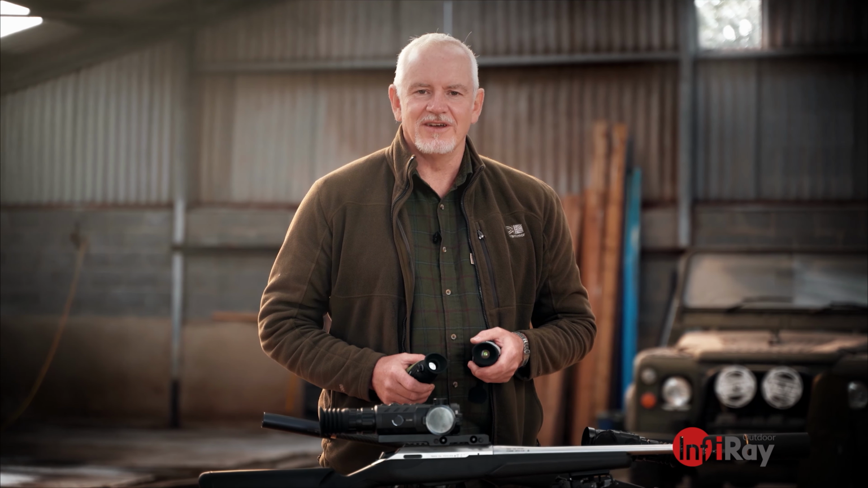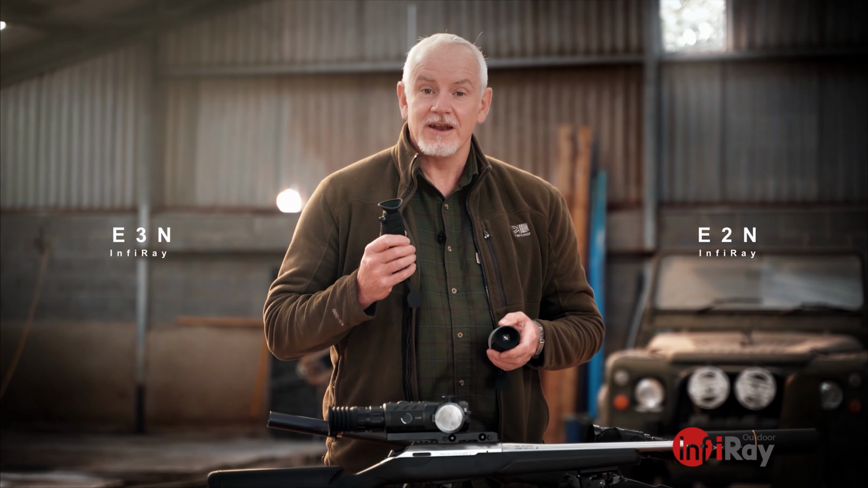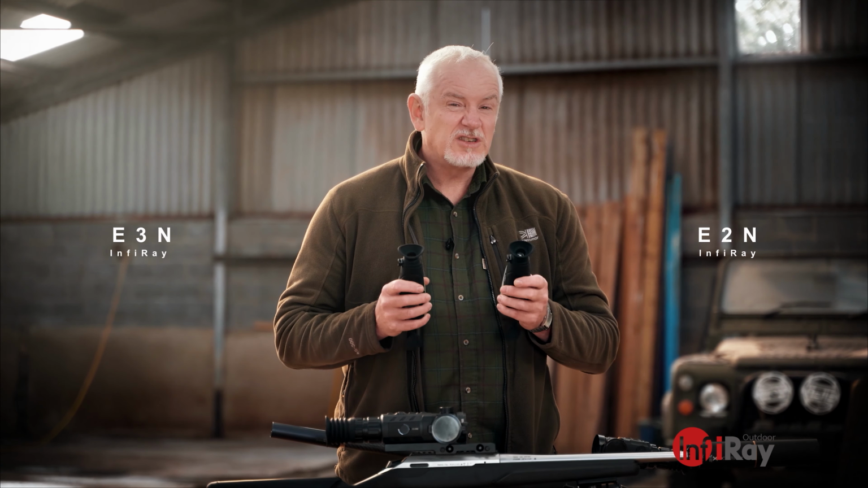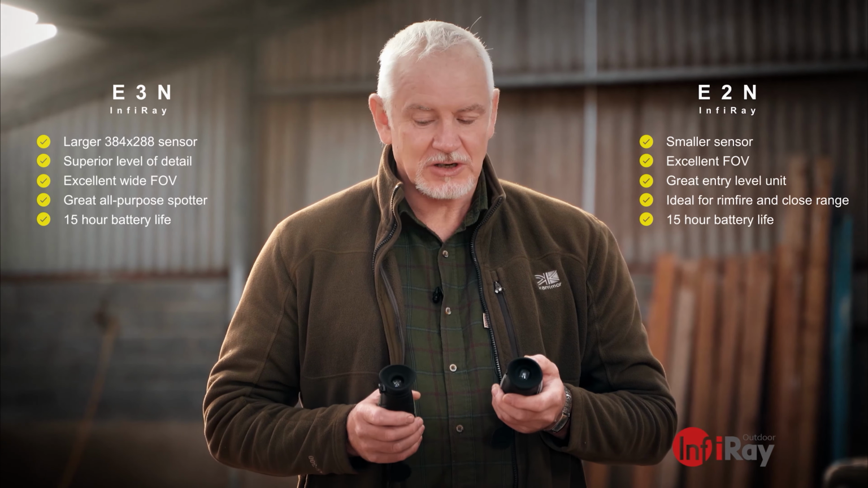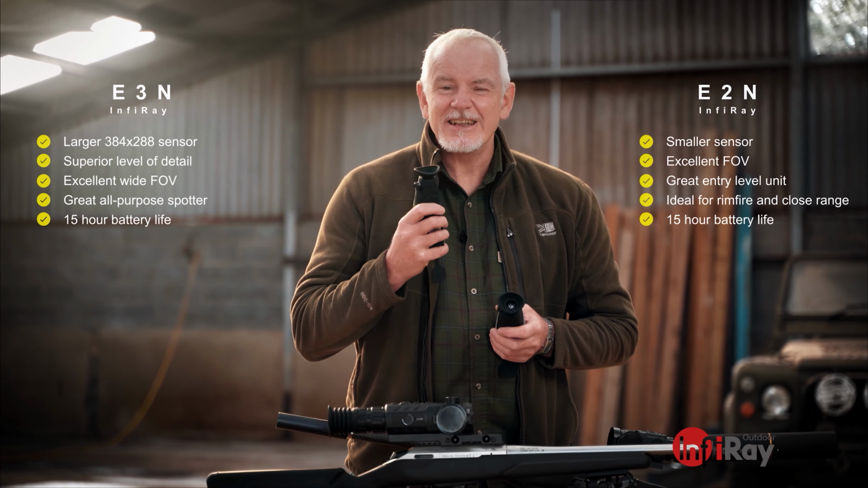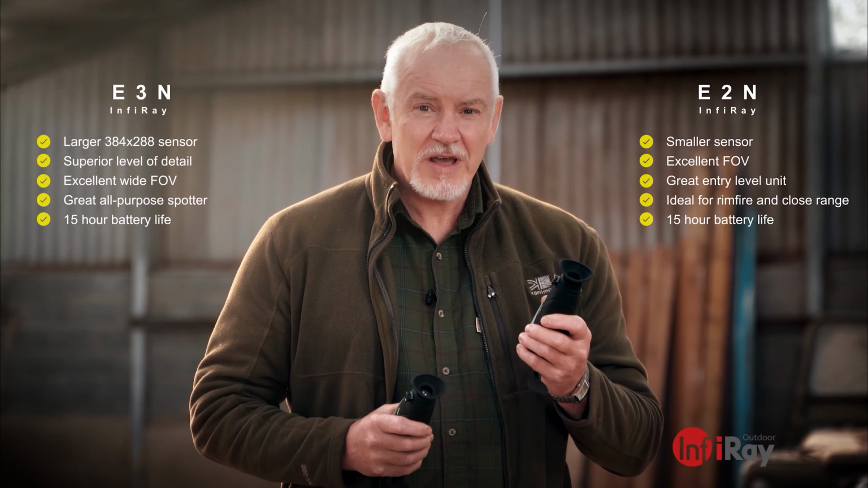Let's kick things off with the entry-level InfiRay units. We've got the E2N and the E3N. Very impressed with both. I've reviewed both units side by side. It wasn't till quite a way into the review that I actually realised this has a smaller sensor than this unit. You don't notice initially. On closer inspection, after you use it a little while, this one has a little bit more detail, a little bit more reach to it. But this is a great product for the price.